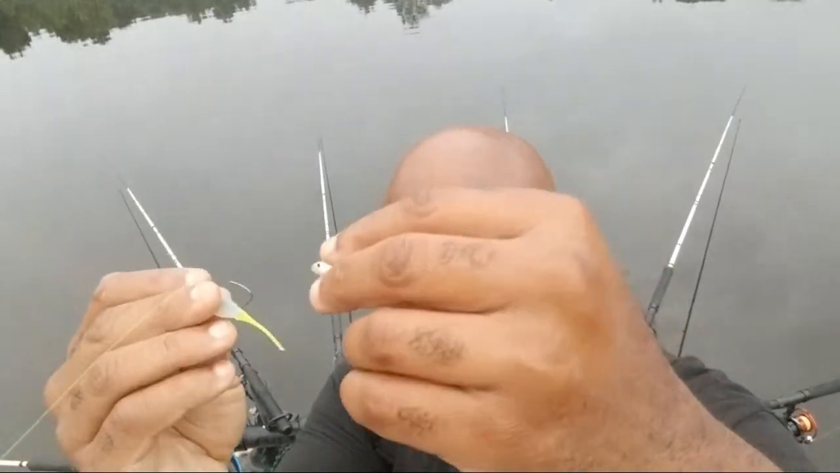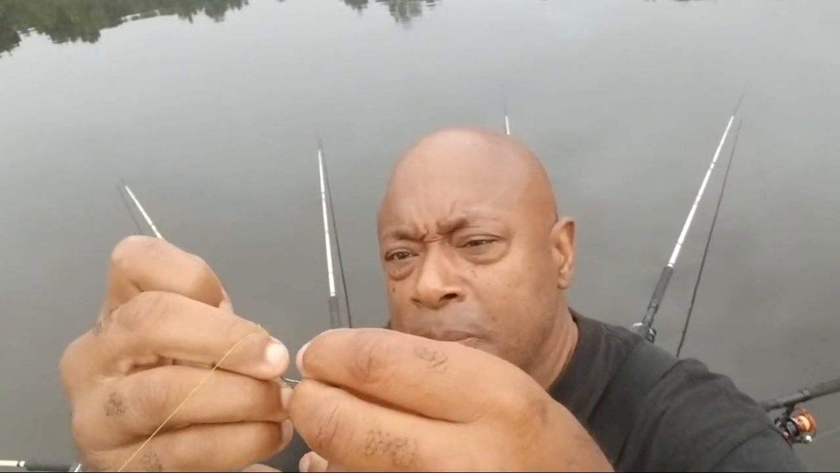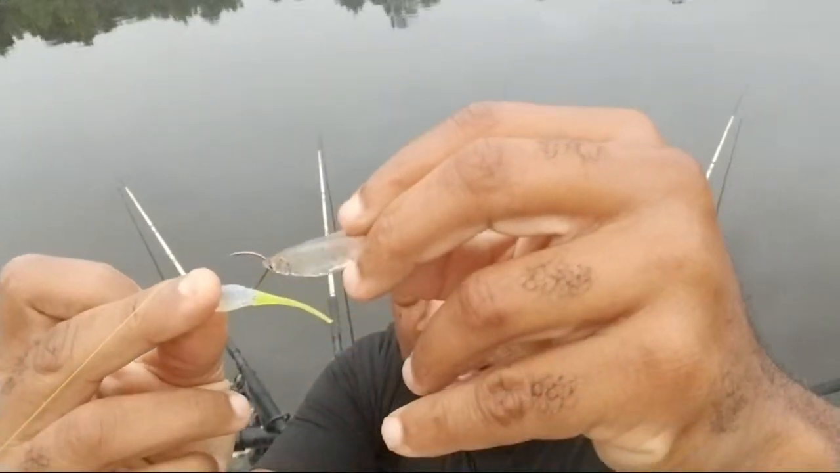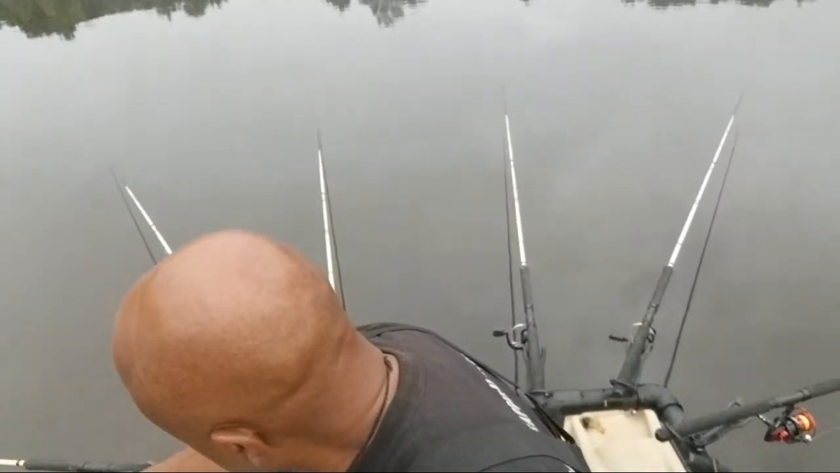Let's see if I can show you. Let me show you how I tip it. I just hook it right through the lip. Just barely through the lip, just like this. You see that? Can you see that? That's how I tip it with a minnow. And that minnow does all the work. Now the other poles, I'm just running straight hooks.